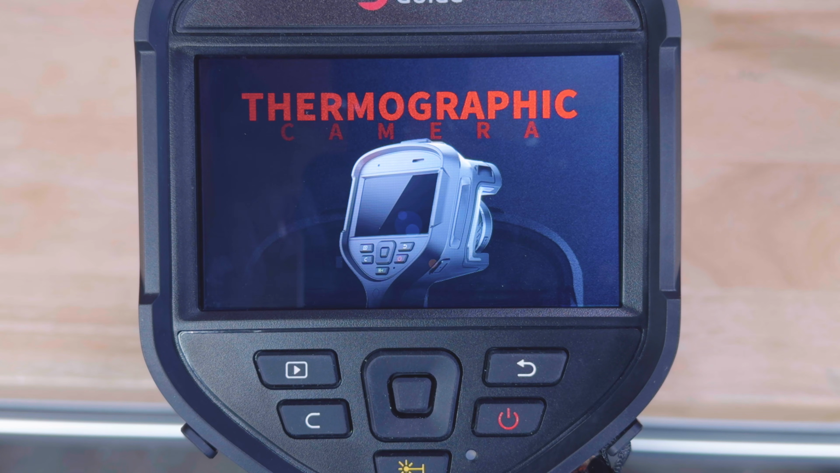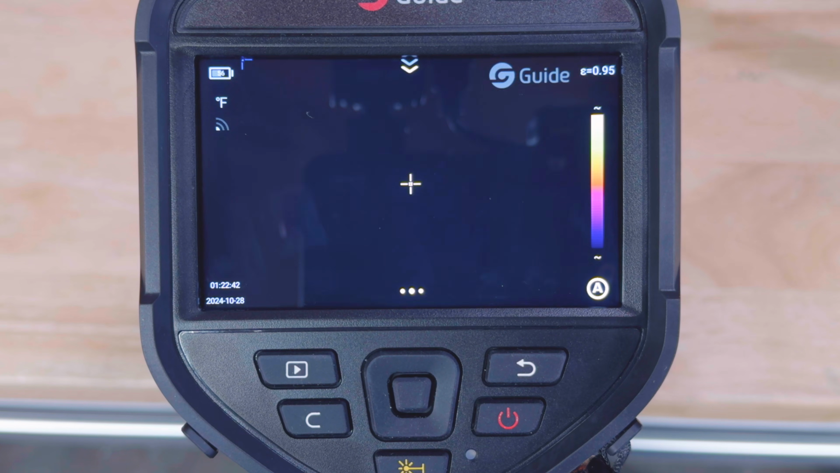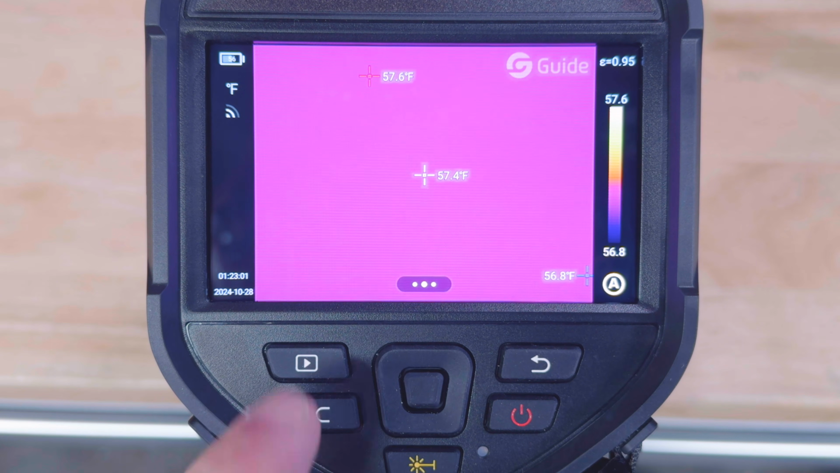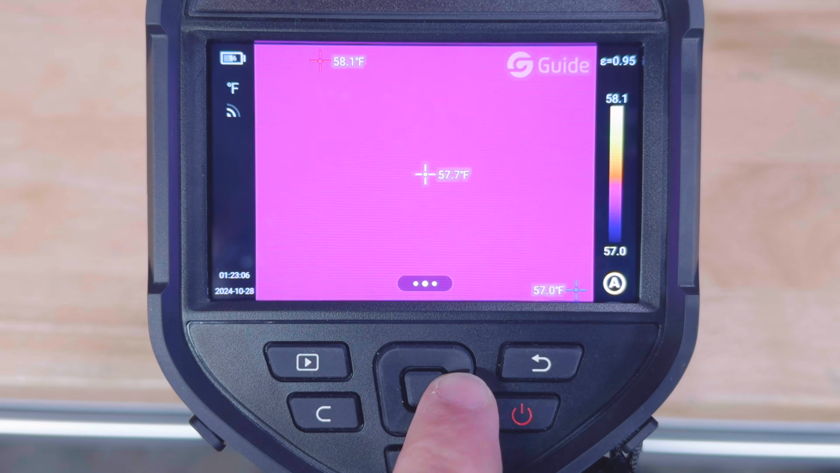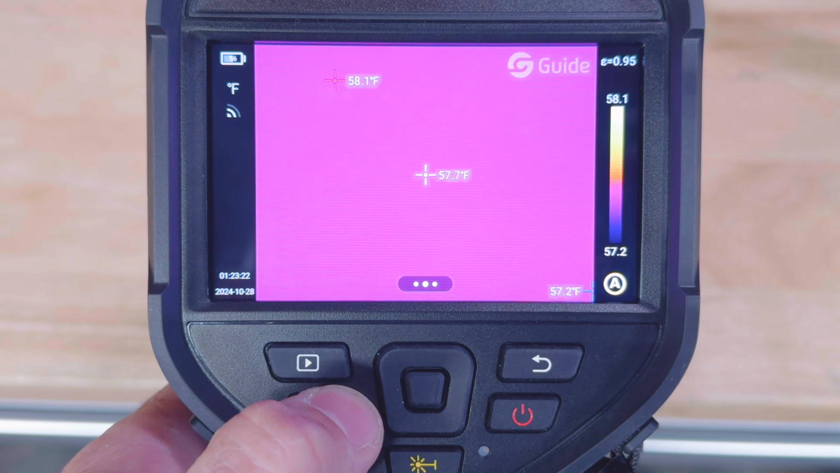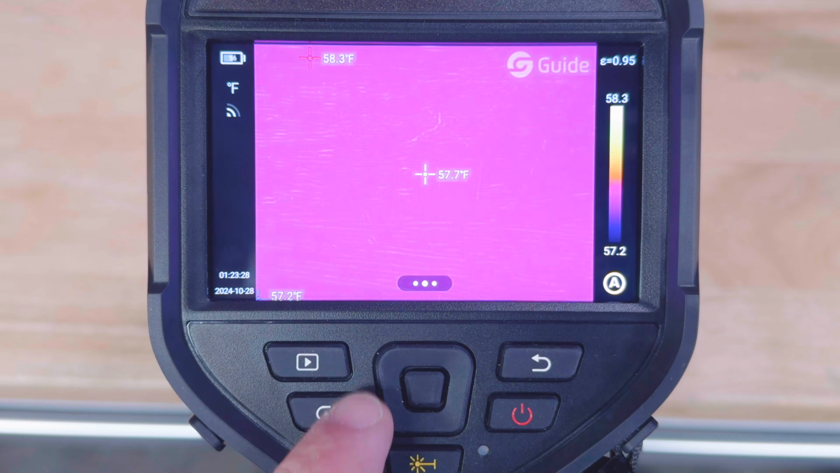It'll boot up. I'm going to shorten this boot time for you. And there we are. So there's quite a bit to look at here. The physical buttons: four-way direction and enter in the middle, back, power, camera, picture in picture, swipe to align, back to normal. Picture in picture is pretty impressive, but we'll get into all of that.